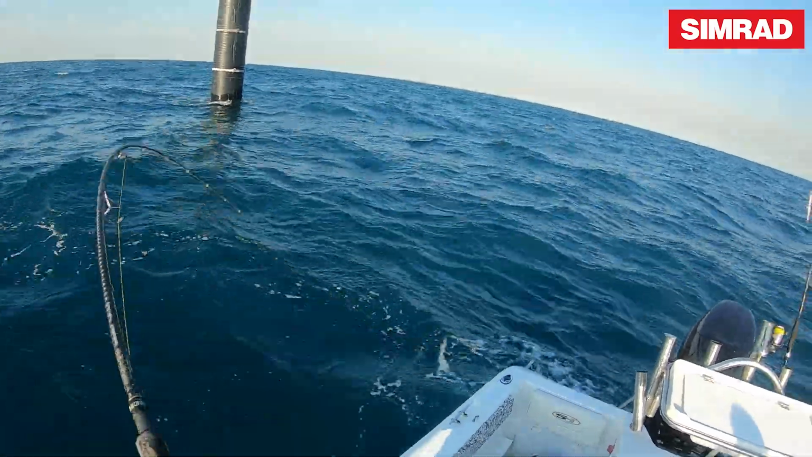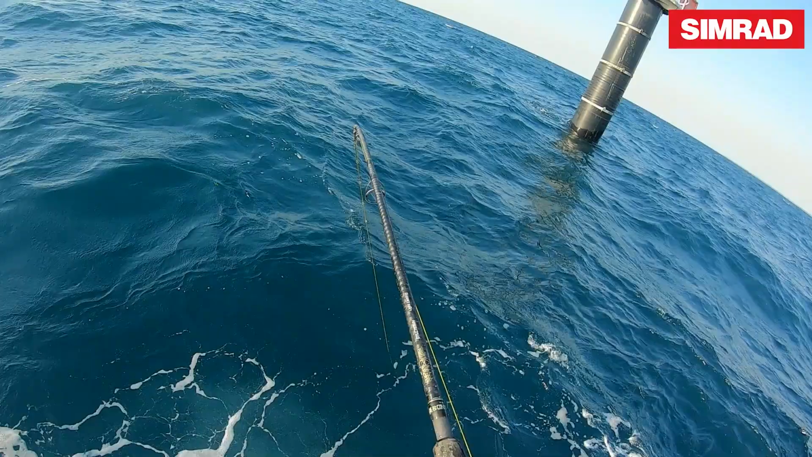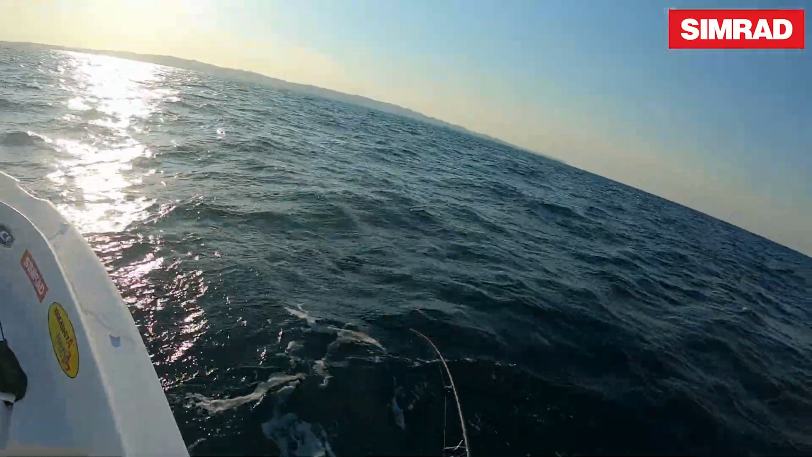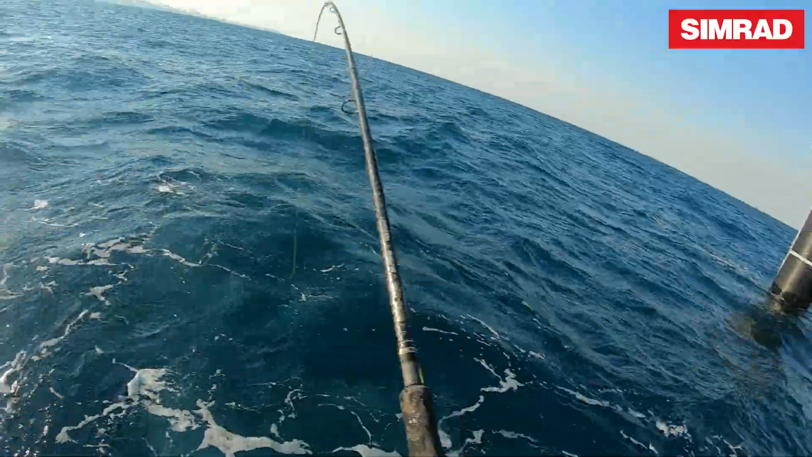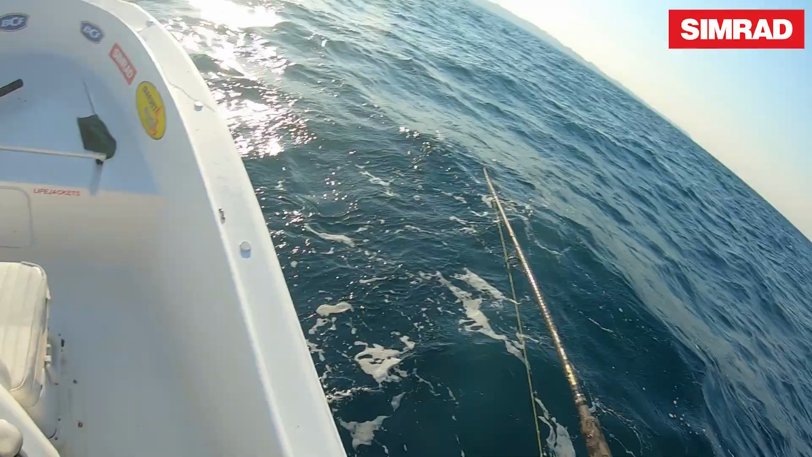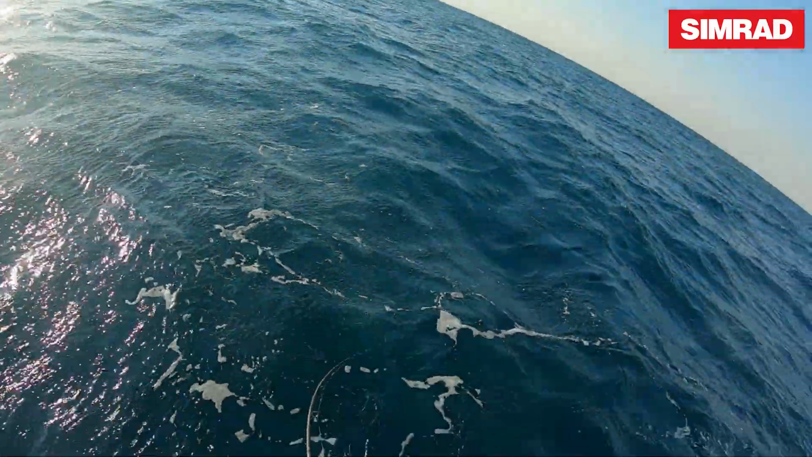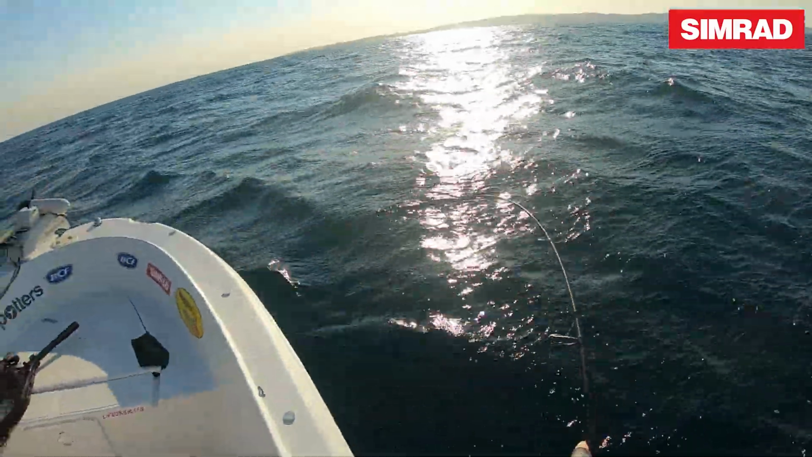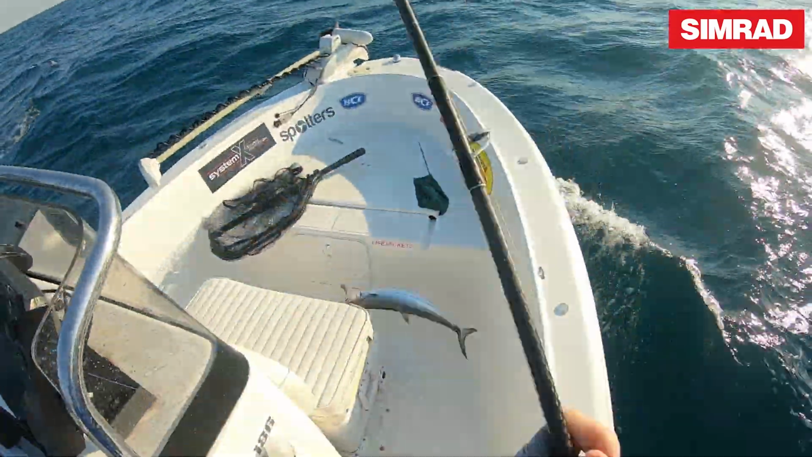Oh yes, yes! Got him! Got him! Oh, he's a nice one too. Oh, just a little minor steering adjustment. Oh, here he comes. Pulling into the boat, sort of.